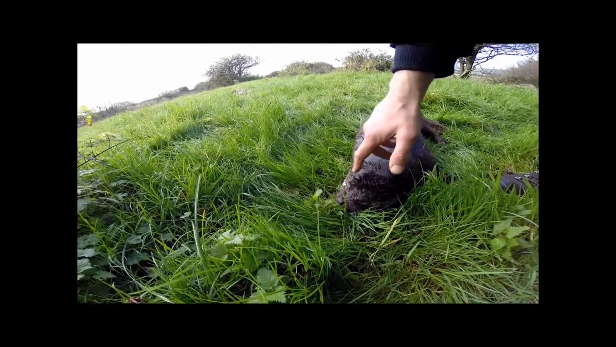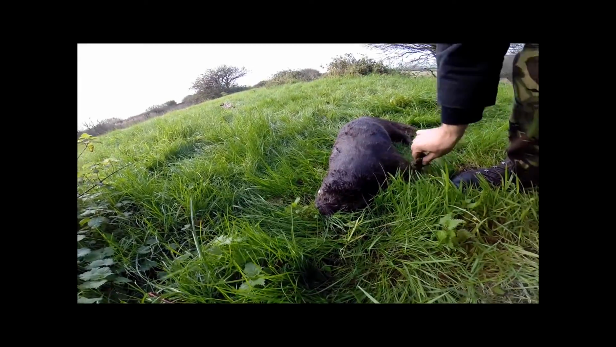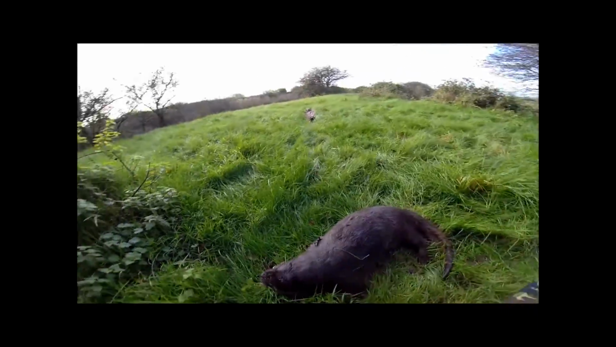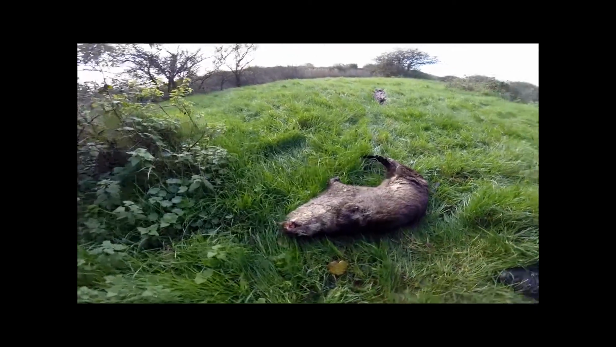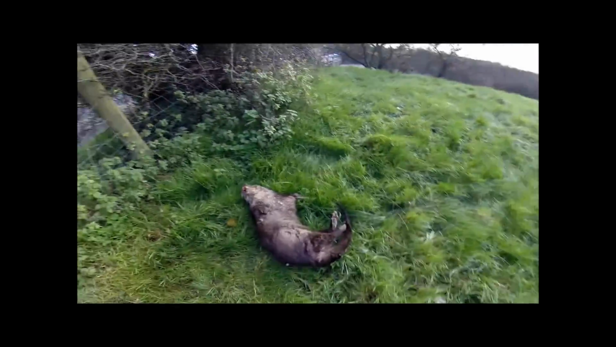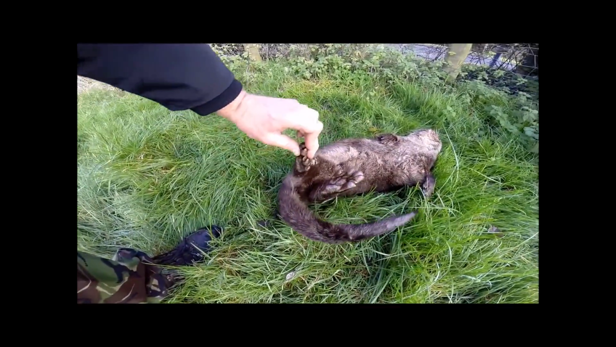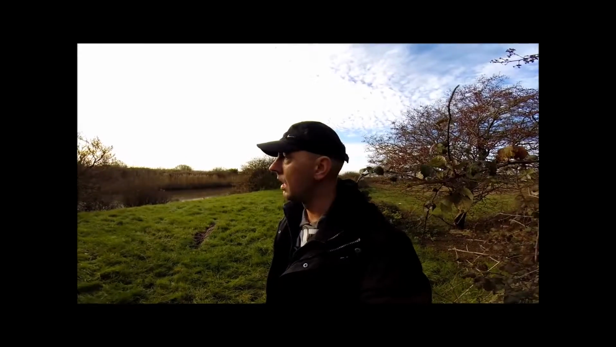His eye is still quite wet and juicy there on his nose. It's probably happened last night. And it probably is one of the otters that I've been filming. It's male. We're just coming into December, and we needed signs in the area.